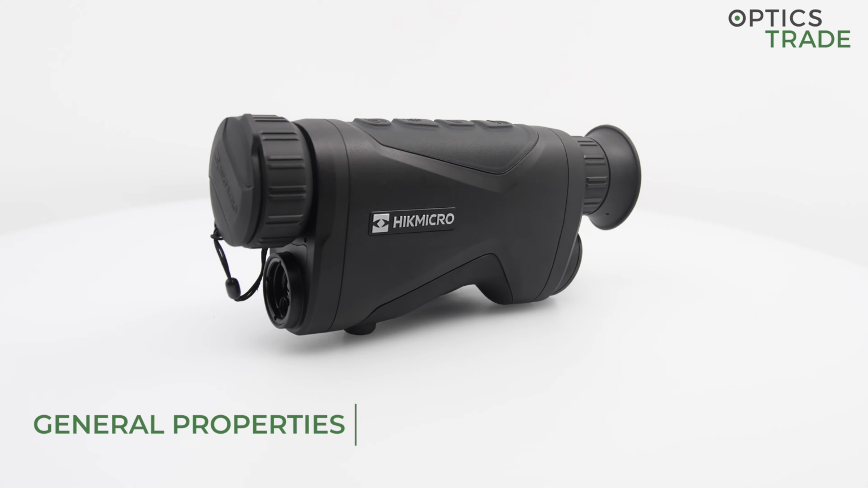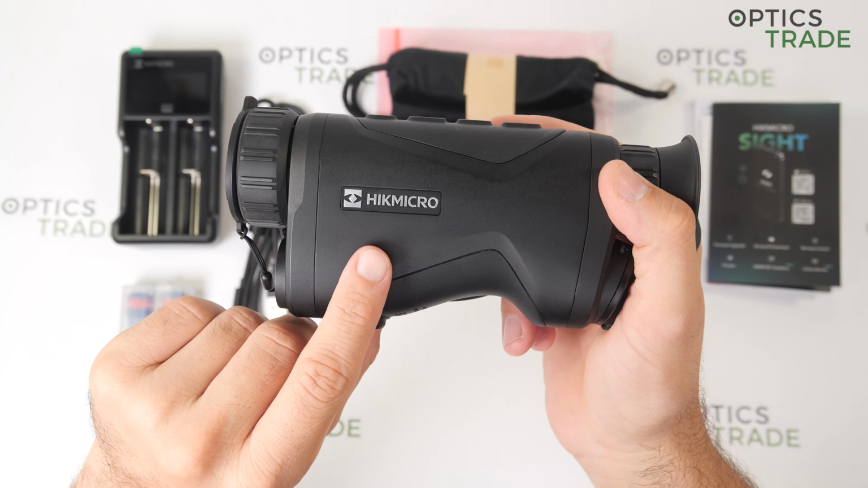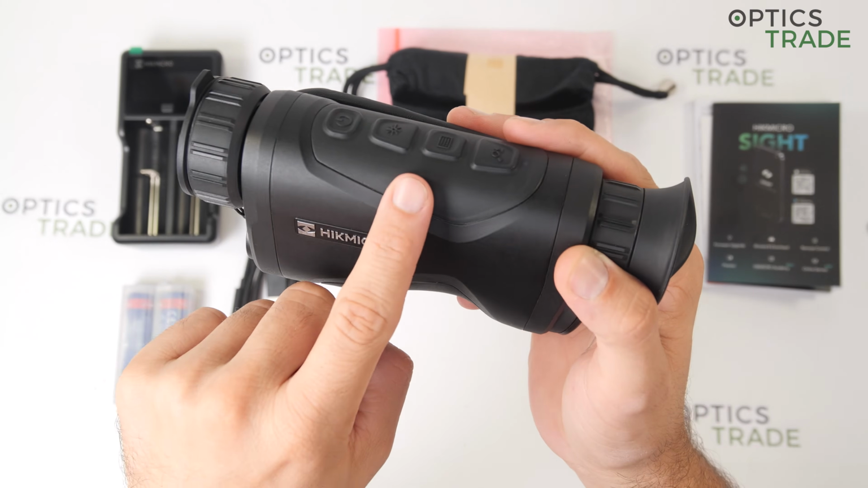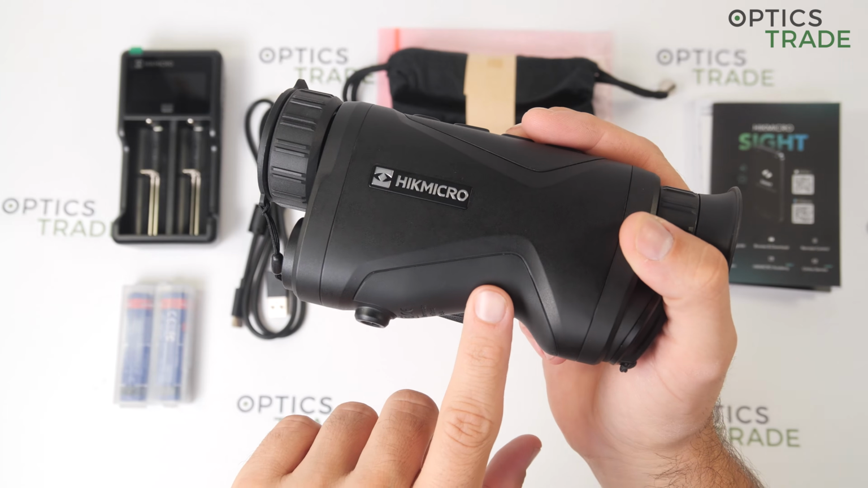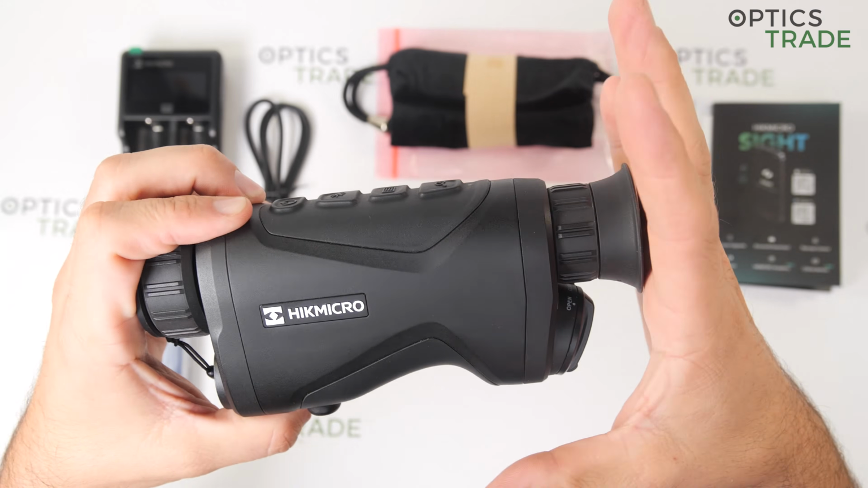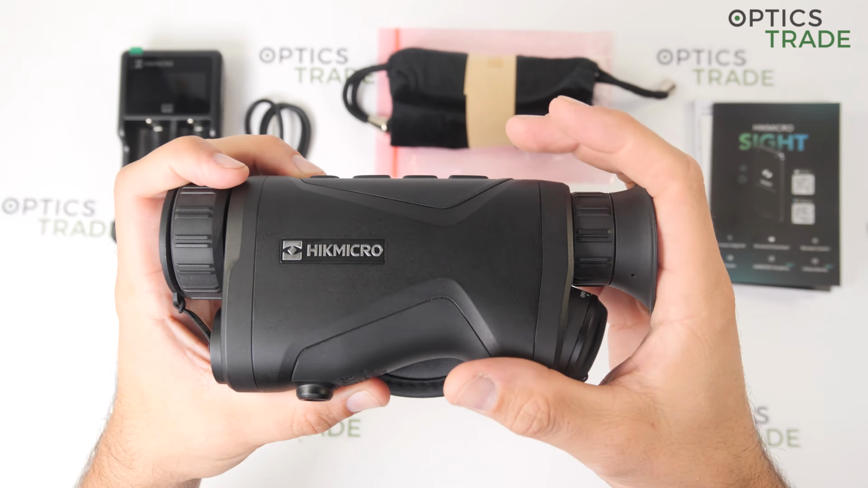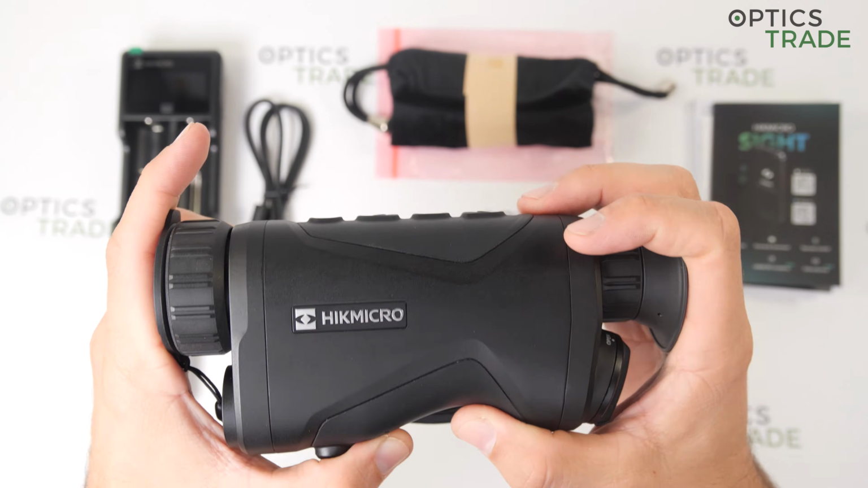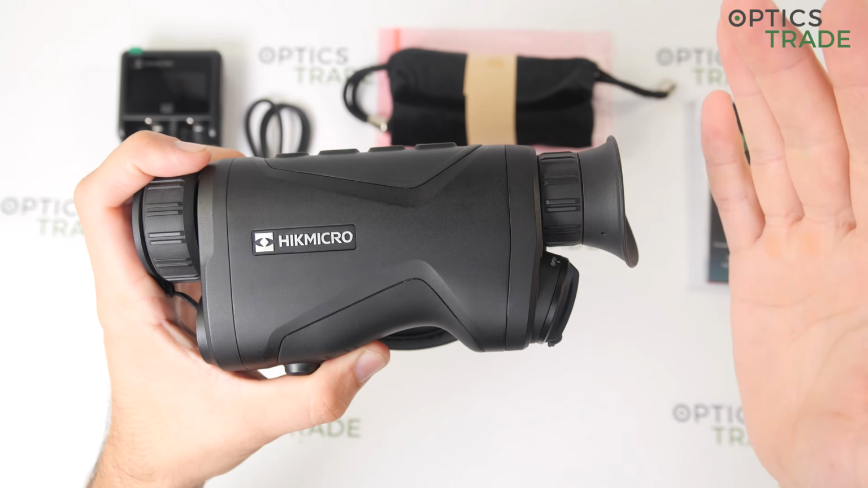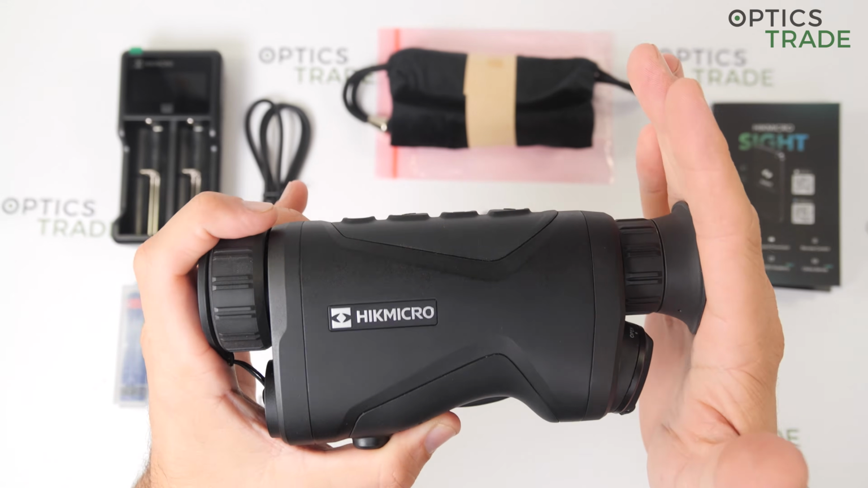Condor devices have a new magnesium alloy housing, which is here on the top and here on the bottom, rubber coated, and the whole device has an IP67 protection level, so it means this device is completely dust and waterproof. Waterproof for 1 meter of depth for 30 minutes.